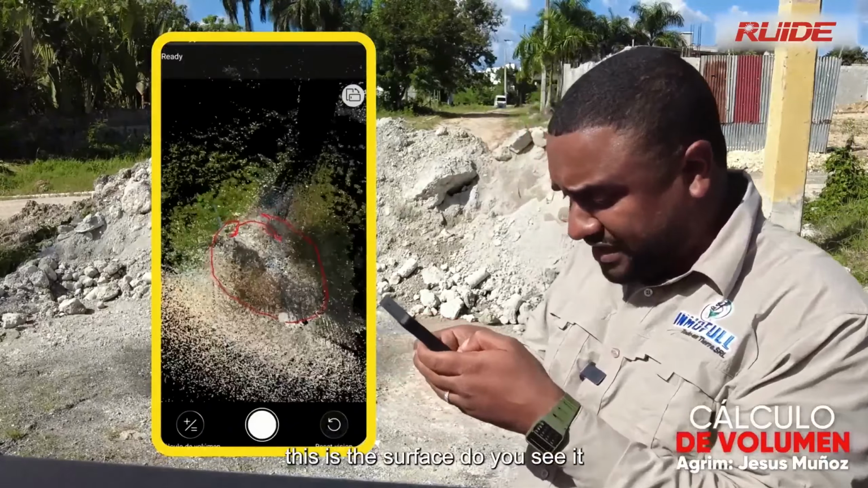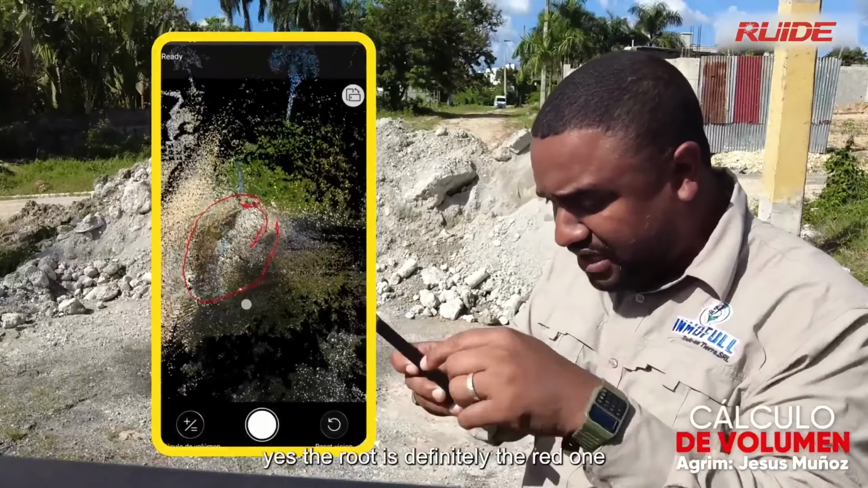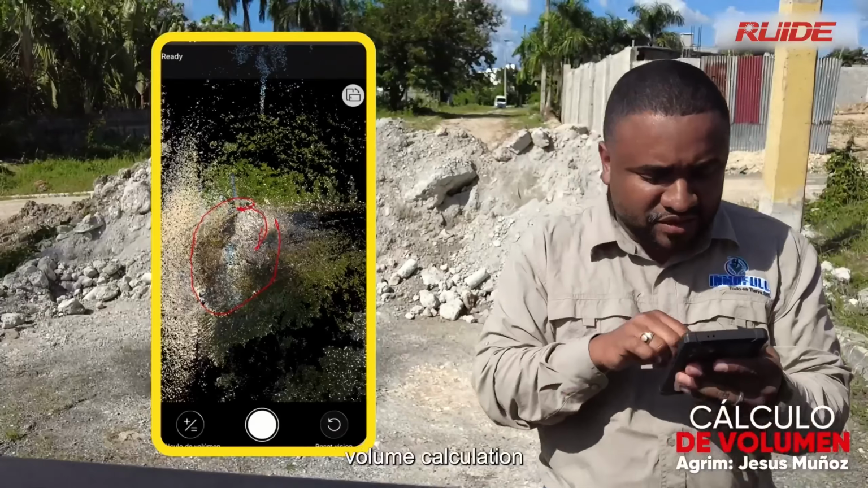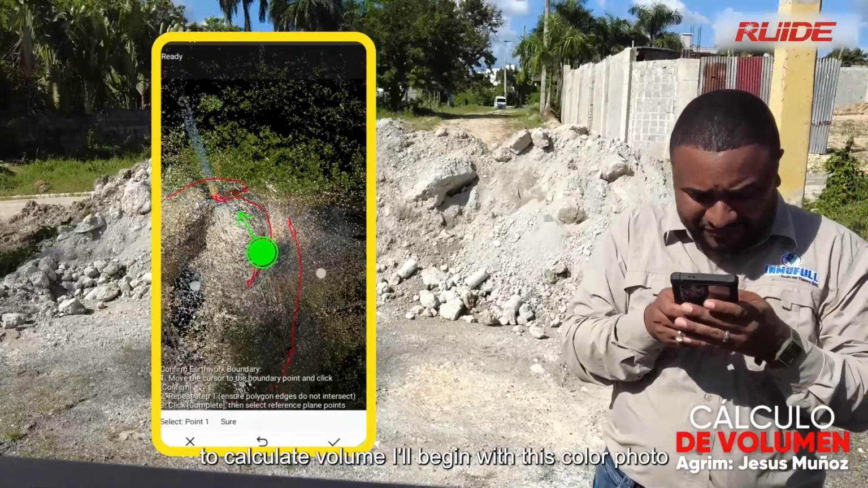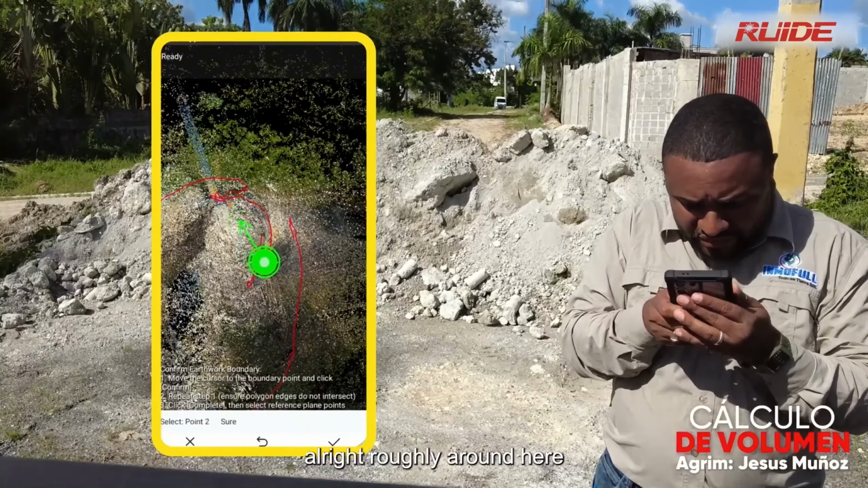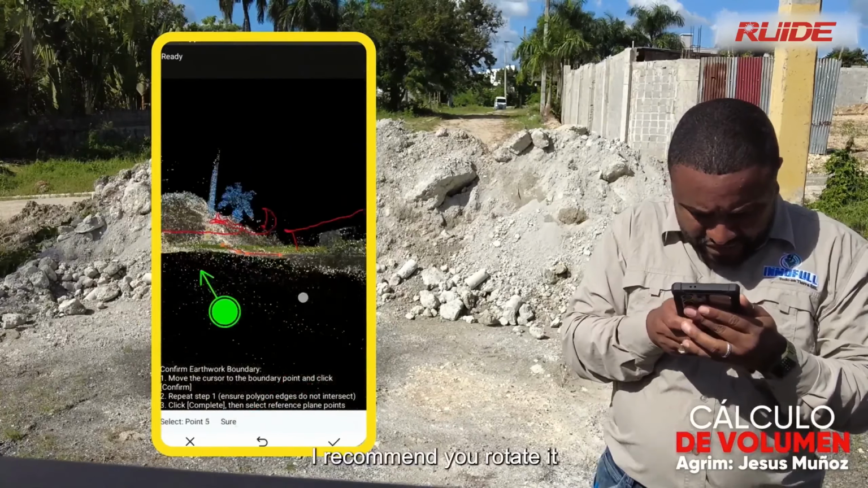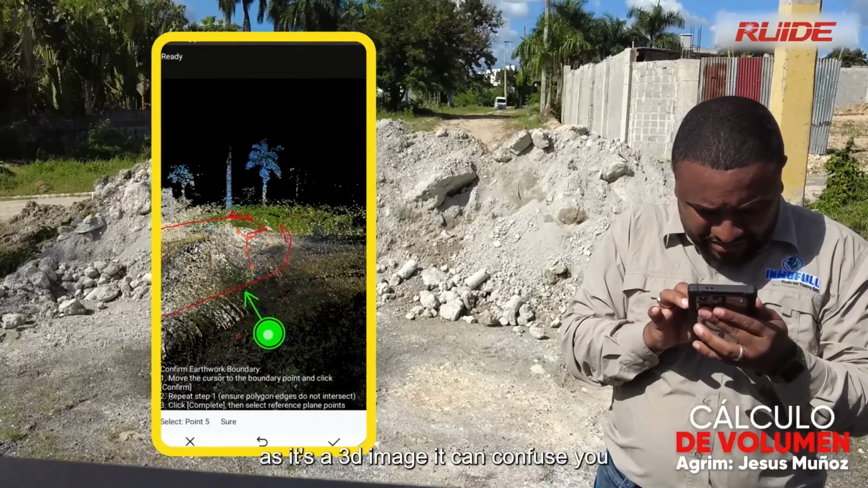This is the surface. Do you see it? It's practically covered completely. My root is the red one, yes. The root is definitely the red one. So I'm going to begin the process of calculating the volume now. To calculate volume, I'll begin with this color photo, clicking with this pointer where the polygon should be, alright? Roughly around here. I need to rotate it to avoid picking points in midair. I recommend you rotate it as it's a 3D image, it can confuse you.